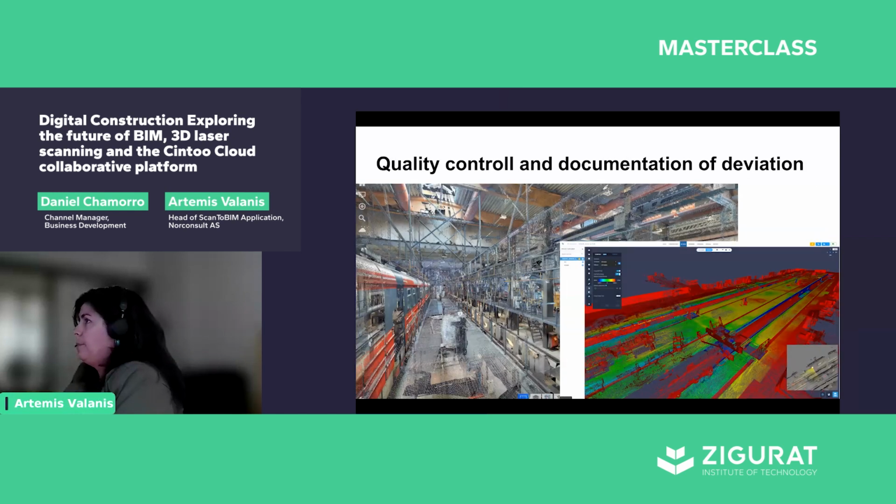Also, this is an example of quality control and documentation of deviation. This is an example of some platforms that had recently been rebuilt.